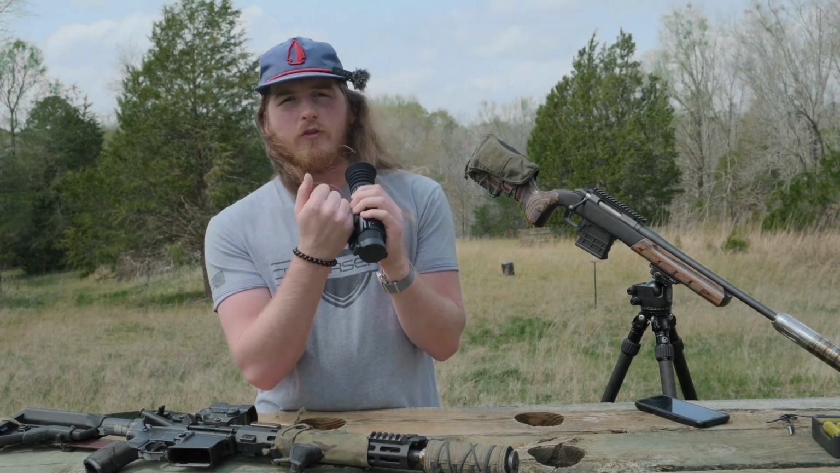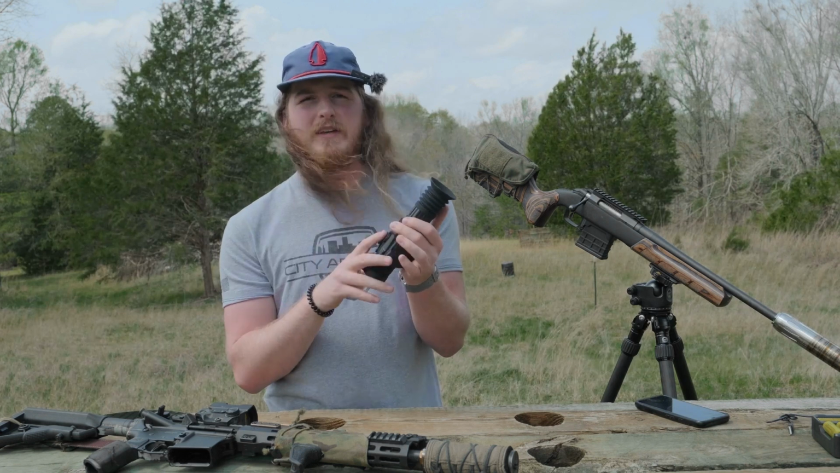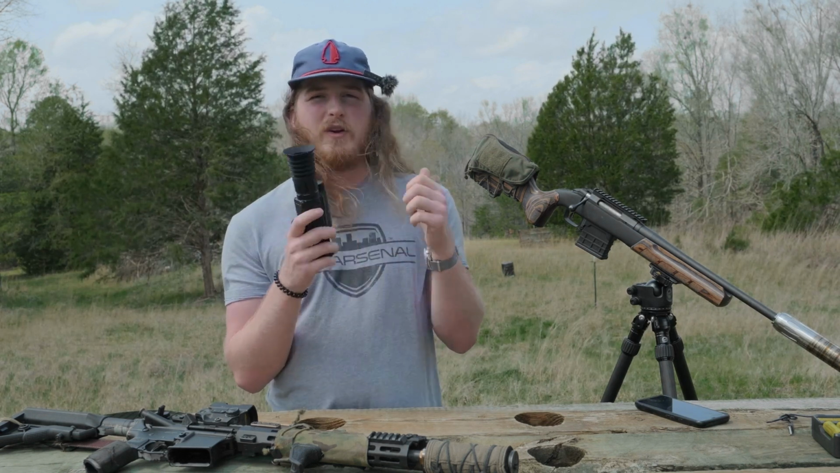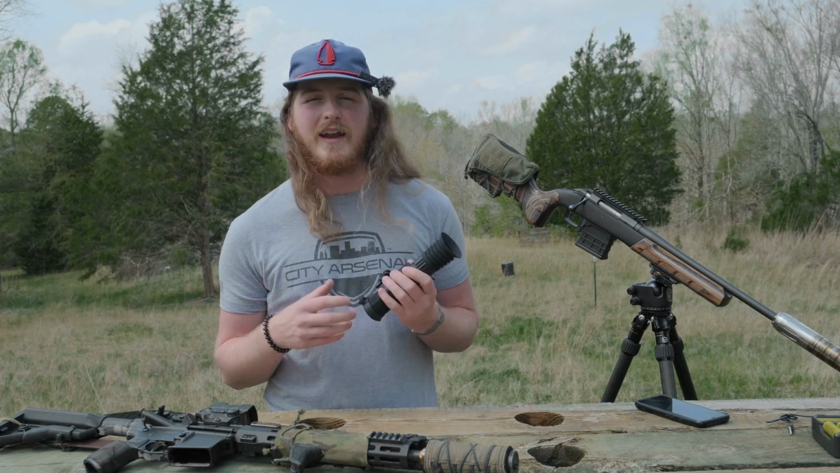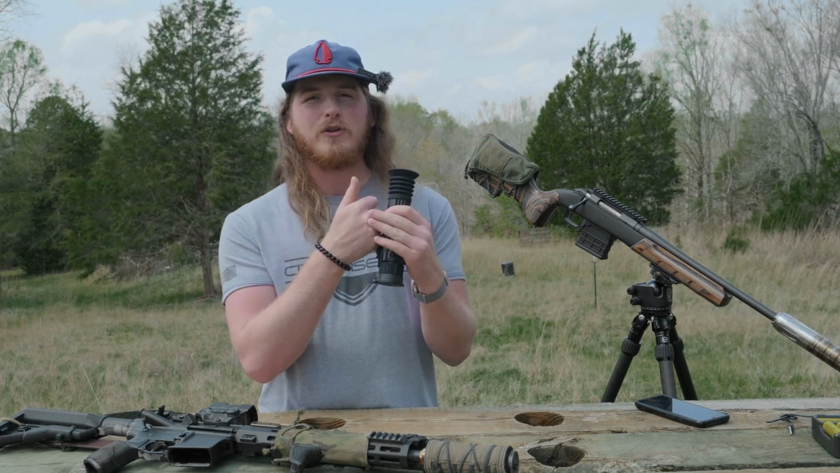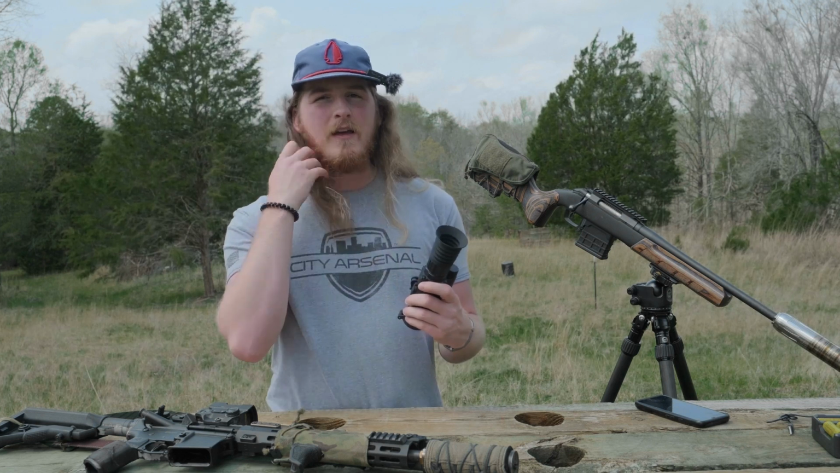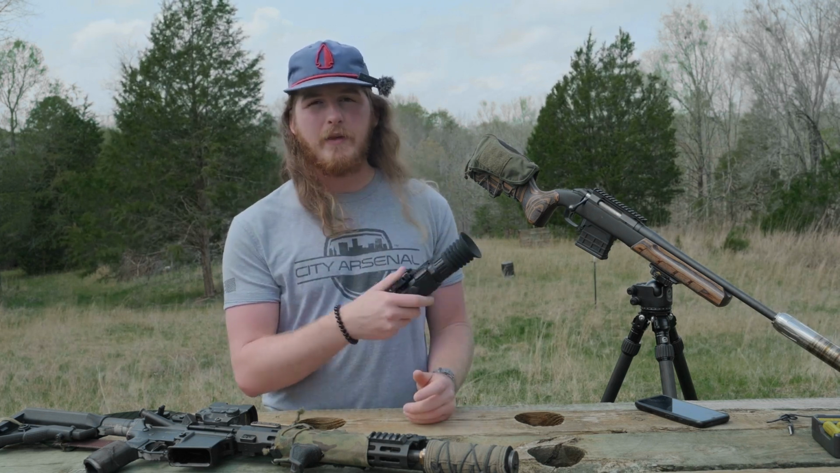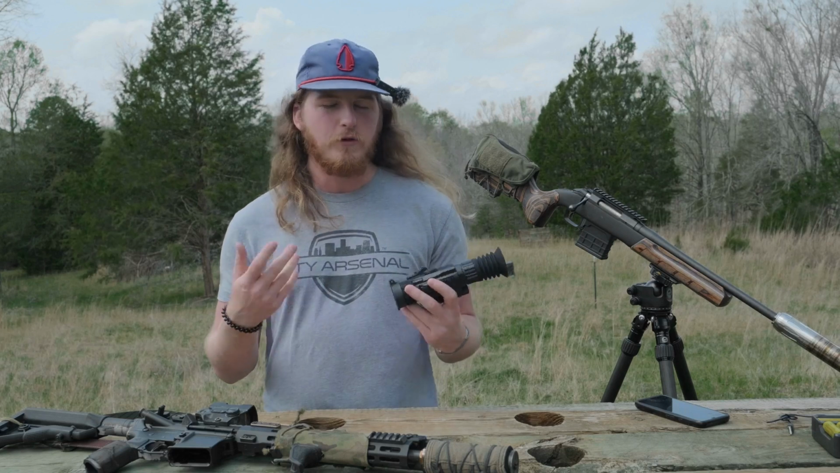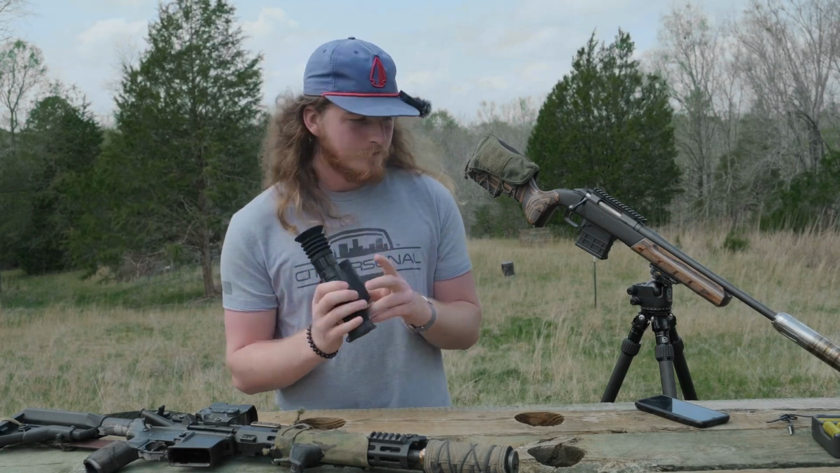This USB port also allows you to pull footage directly from it via a USB-C cable, or what's really cool is, since this is an electronic device, DNT has actually got an app out, so you can connect the app to this device. You can do a live viewing of everything that the optic's seeing. You can also view and download your footage directly from the app straight to your phone. If you don't want to go that route, you do have the USB-C cord though as well.